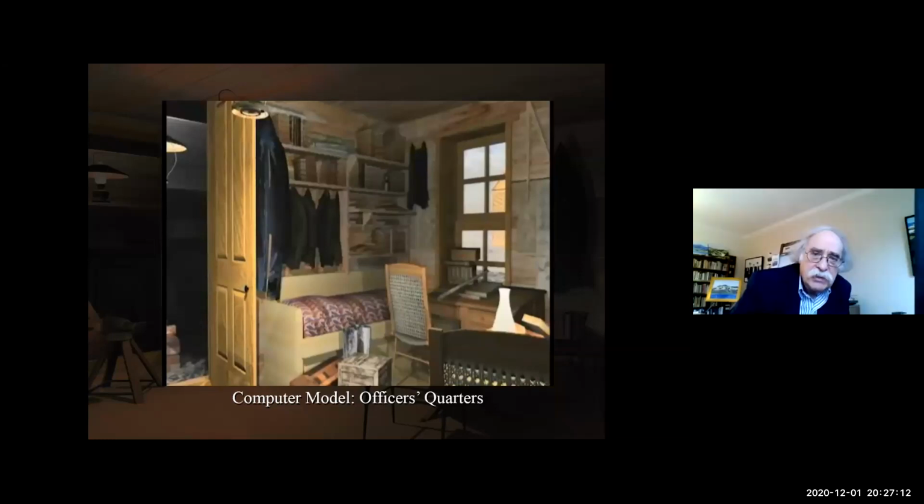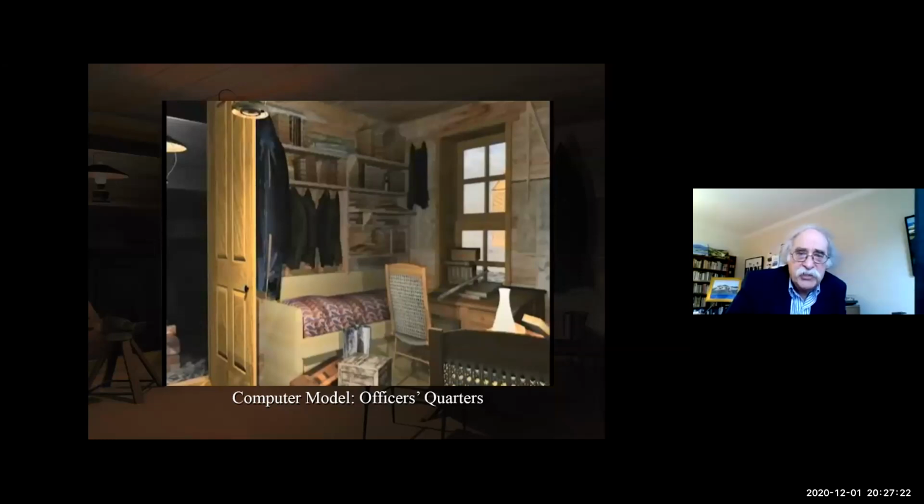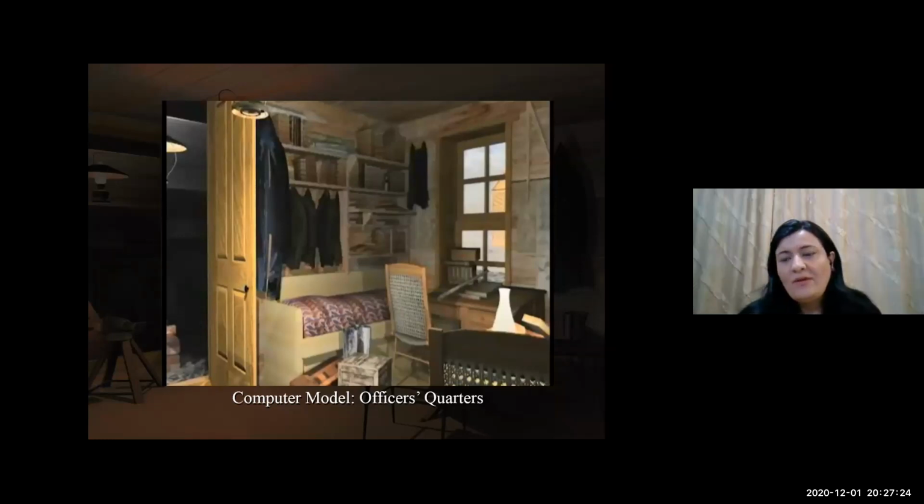Okay, thank you very much, Professor Levy. And what does accuracy depend on in these scanners exactly? I think the question is, what are the factors that are affecting the accuracy of these scanners?